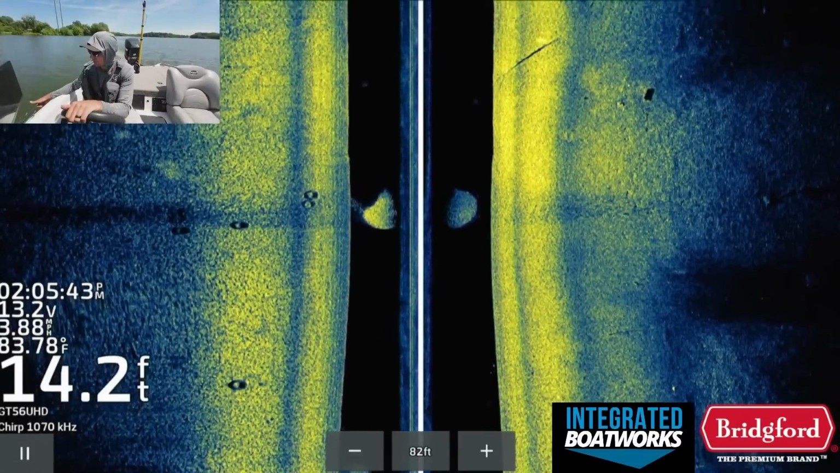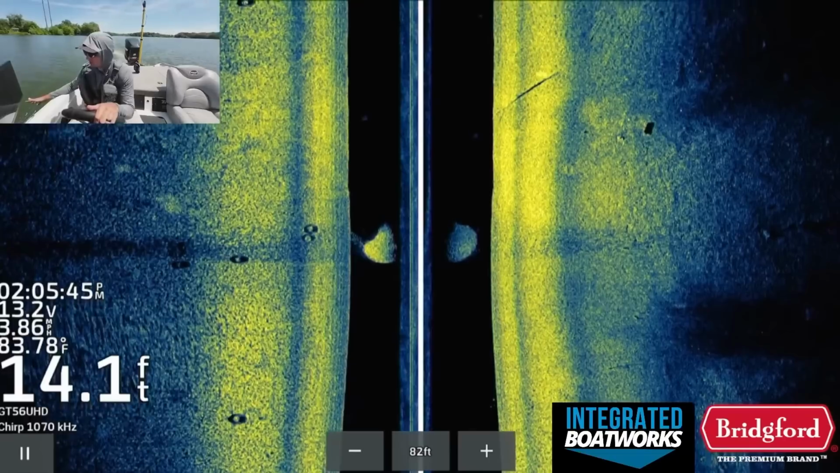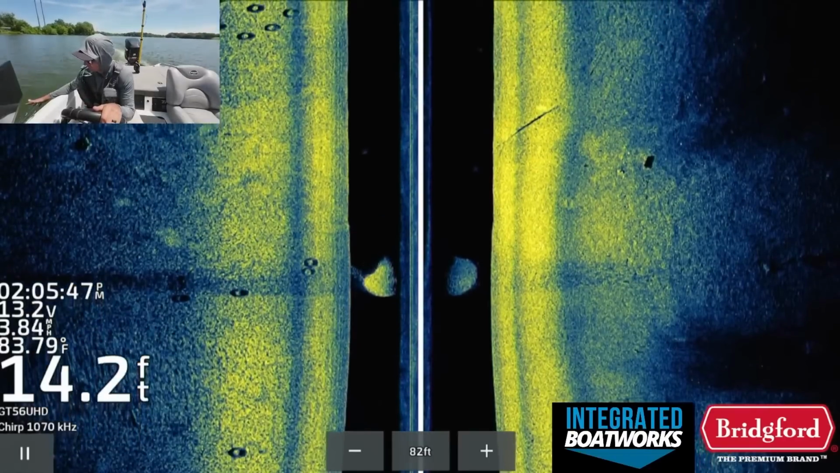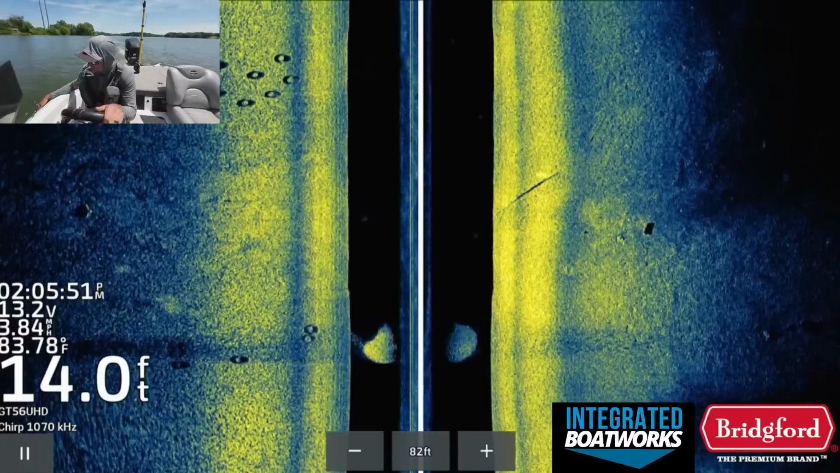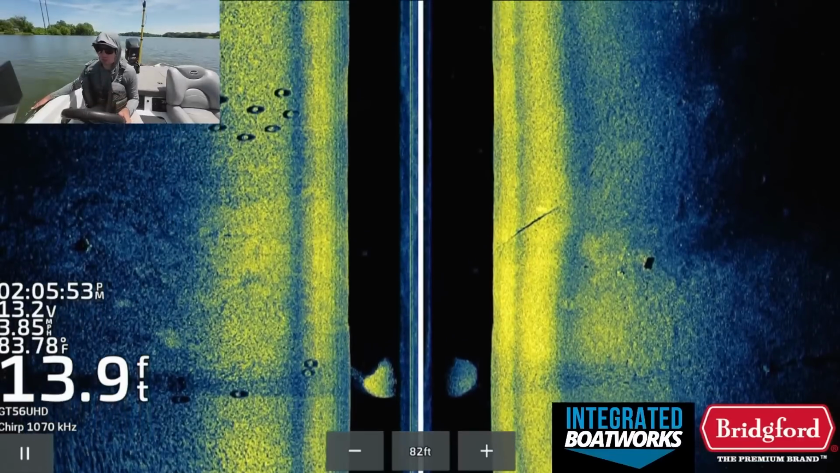And another thing I'm going to be looking for just a little bit is I do want to see if I can find any isolated random laydowns and logs like the one on the right side of the screen here, but with a few more branches.